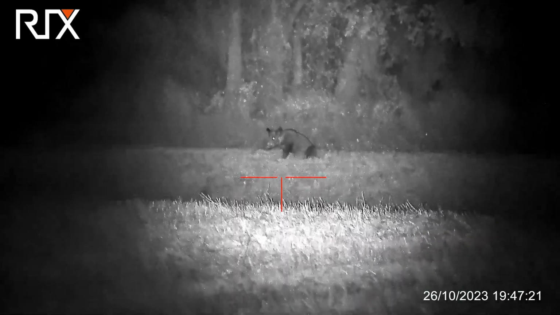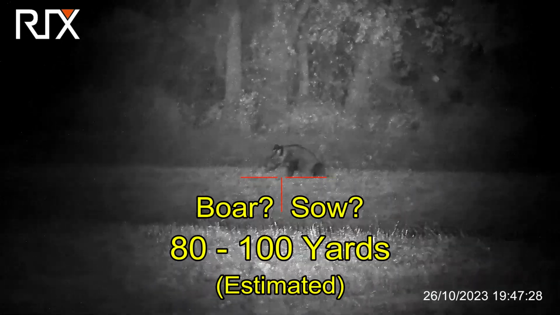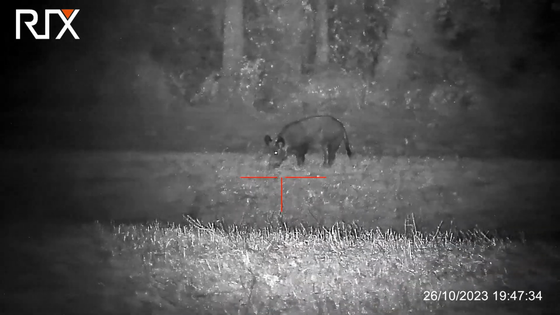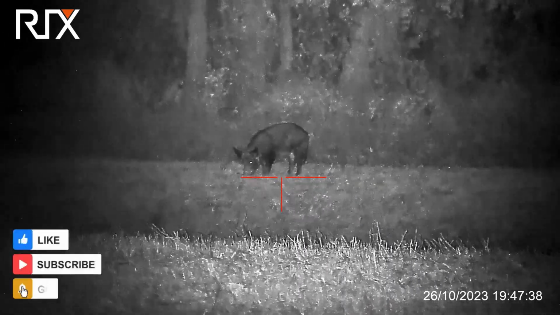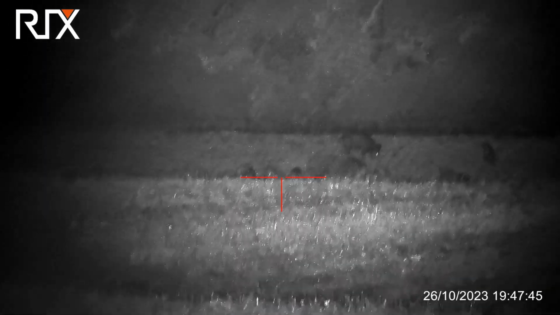And I'm trying to decide whether or not this is a male or a female, and I'm not absolutely certain. I figure it's probably going to be a boar, that's why it's not with the rest of the sounder, but looking at the video, I'm thinking it's probably a sow. Maybe this should have been my opening shot. Instead, I'm thinking the targets that I want are over here.